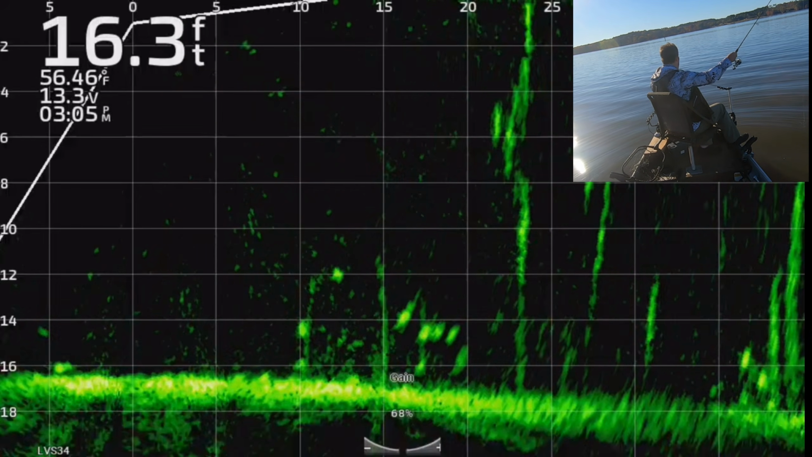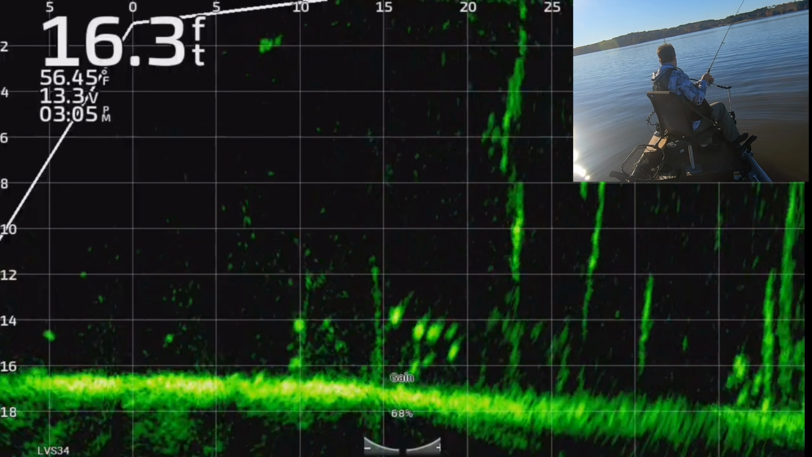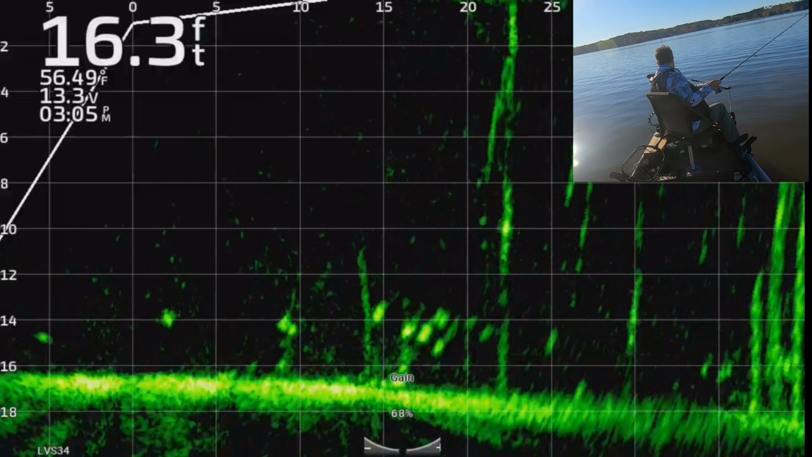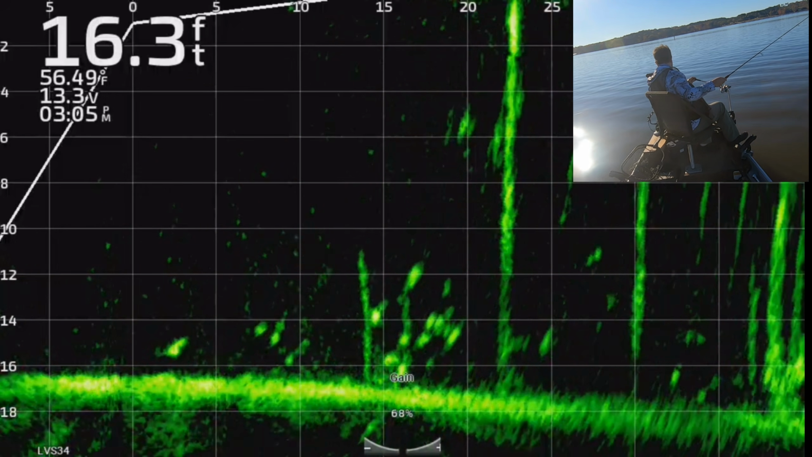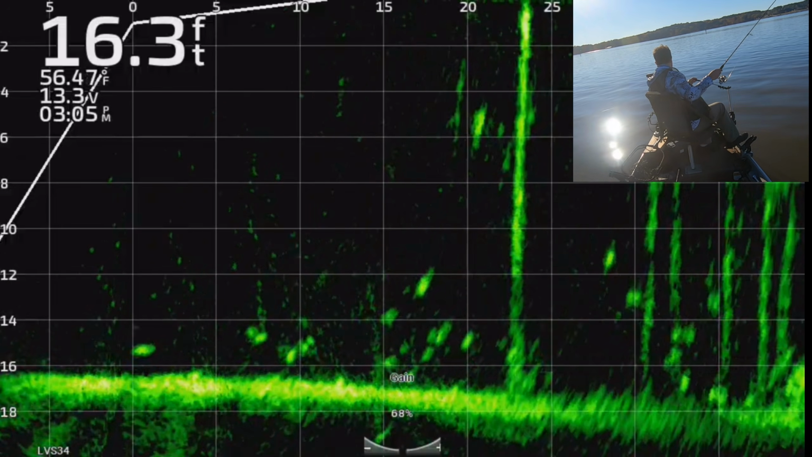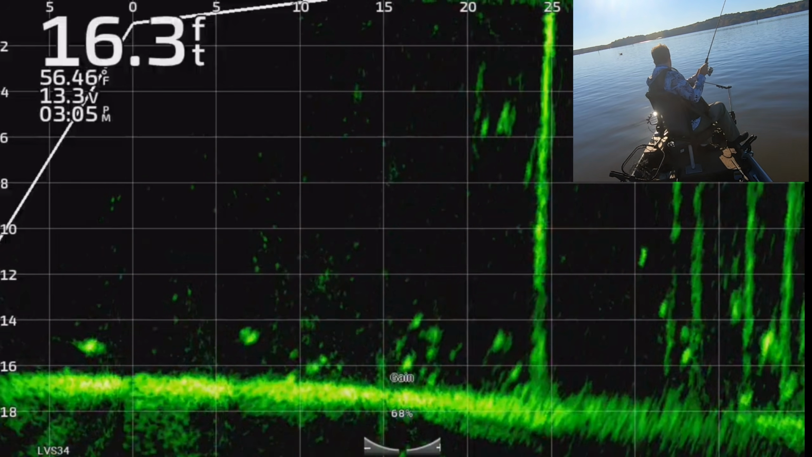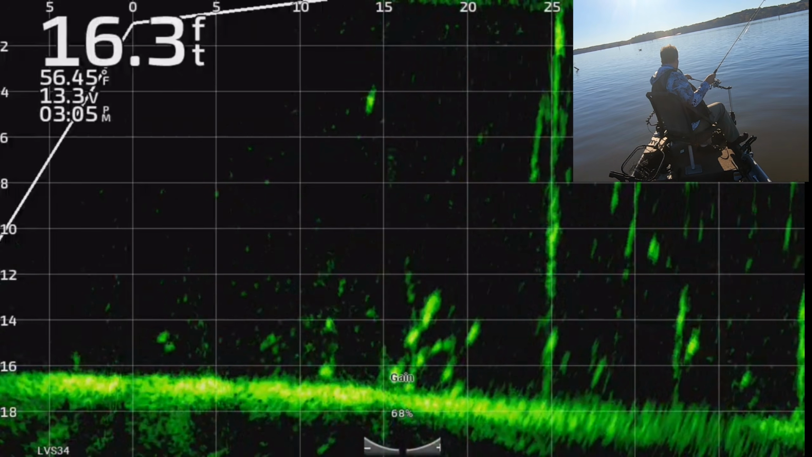Ooh, there's some good fish right here. Okay. I don't know what changed in the last few seconds, but some fish moved in. You guys see these big marks I'm talking about? Of course you do. Ooh, these are two big fish right here. Ah, I missed them. The wind kind of died down, and so the boat is moving more.